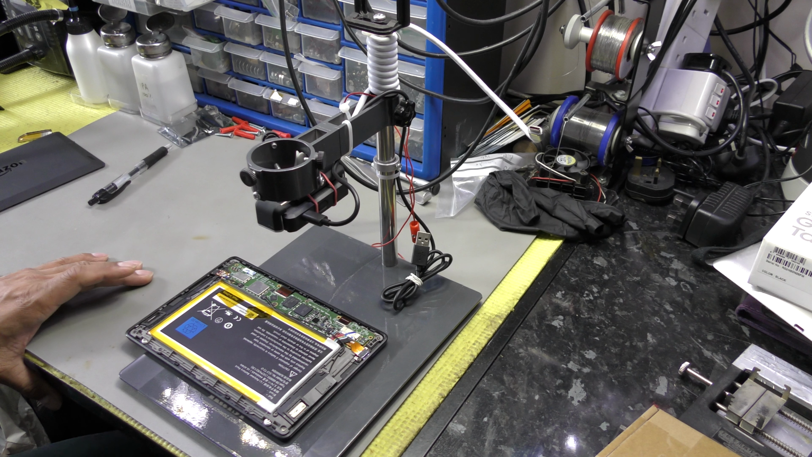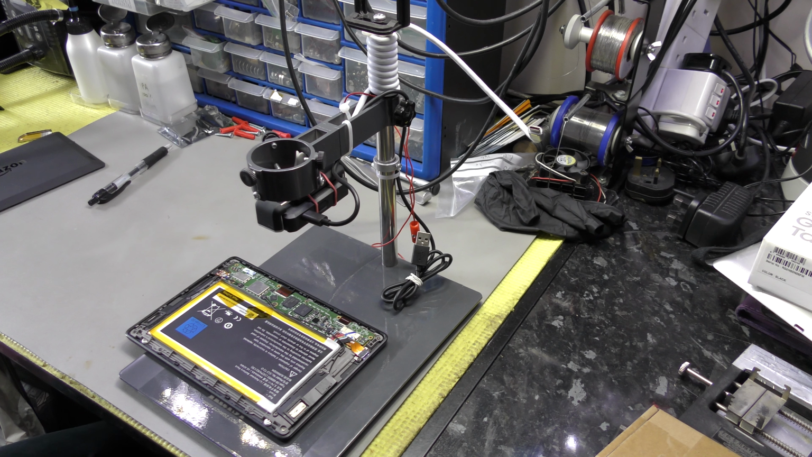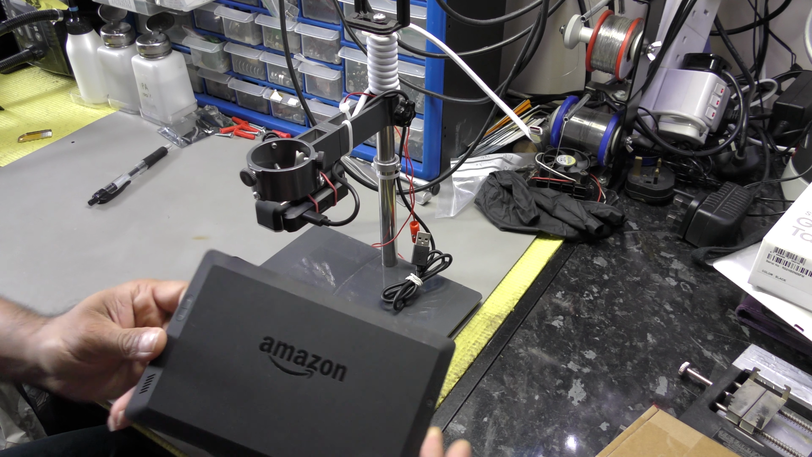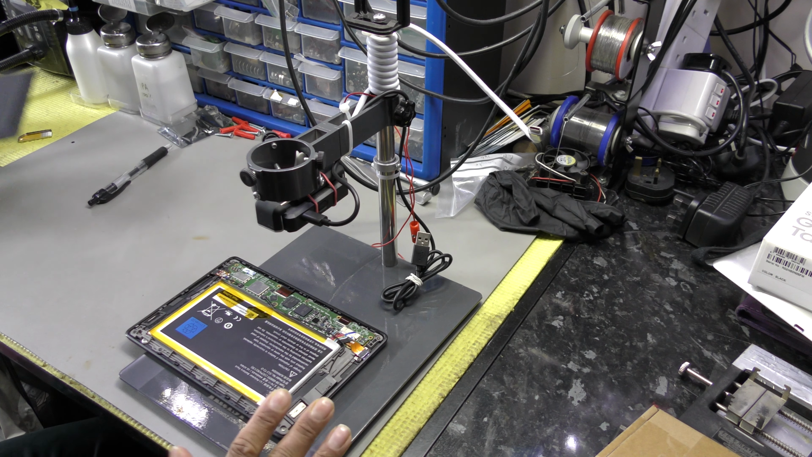Good afternoon, people. I've got an Amazon tablet here. It's already been opened and a shield has been removed. Amazon, that's all. Don't know what model it is, and I'm not going to bother digging to try and find out the exact model.